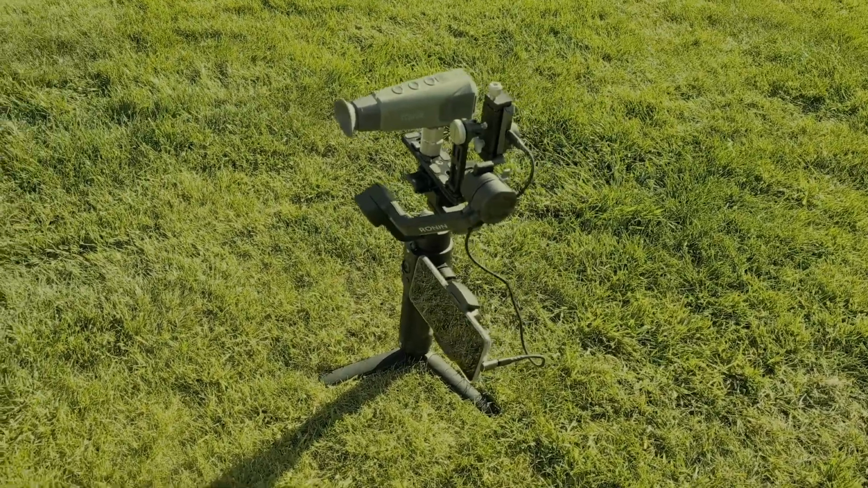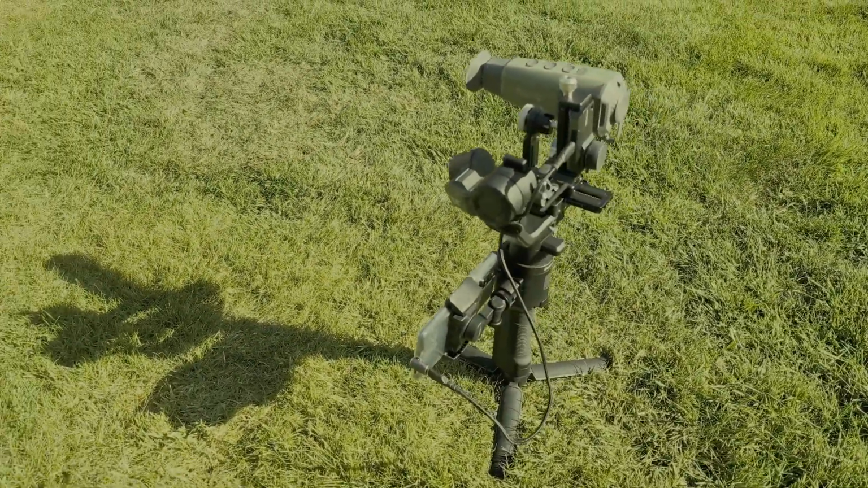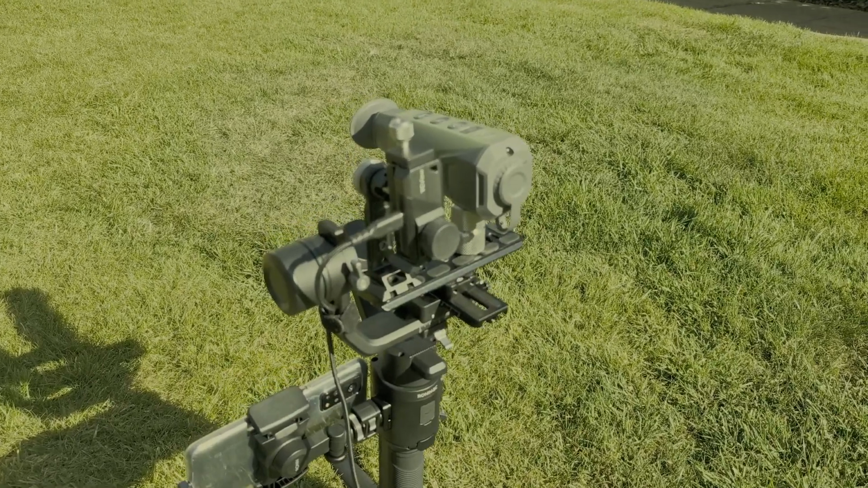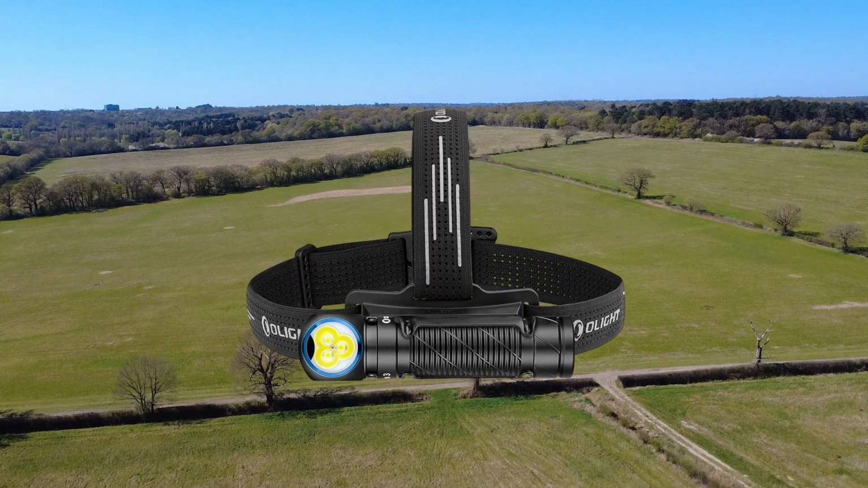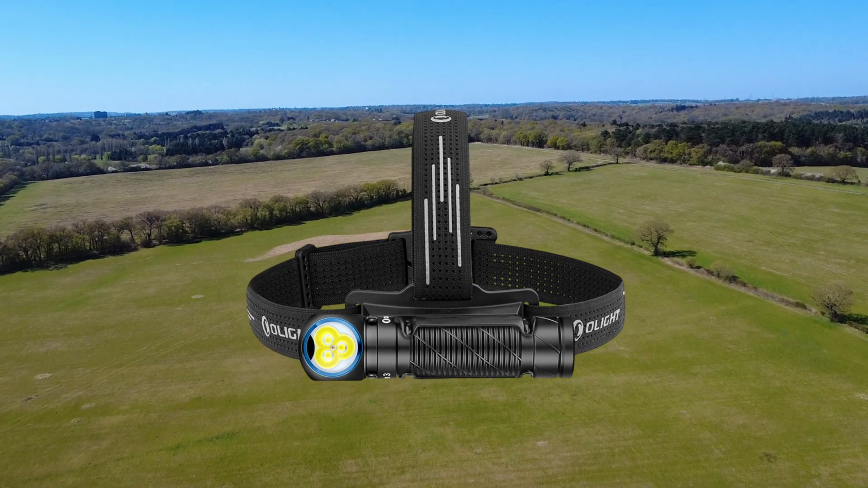The TS001 is a lightweight USB-C plug-in camera and is ideal for quick handheld scans. The TS004 offers great range and detail, perfect for scanning across fields. Also in the kit, the DJI Ronin SC to keep everything as steady as possible, and the Olight Perun 3, a powerful headlamp with a red light mode to keep everything stealthy.